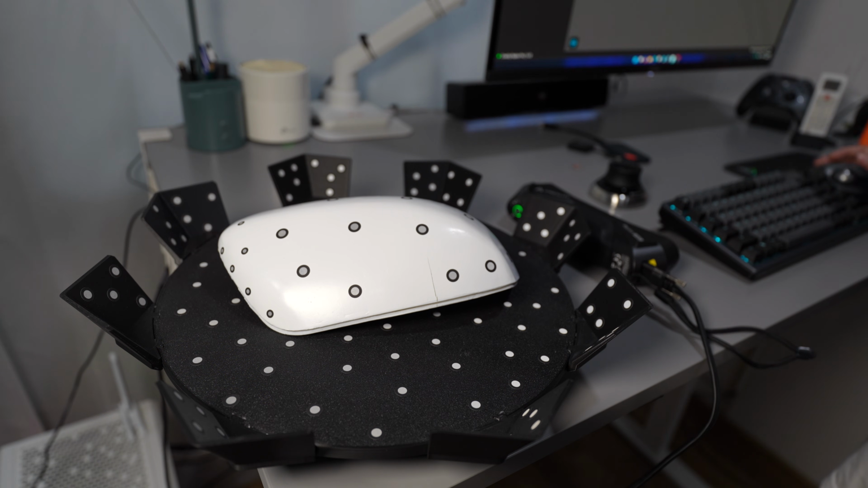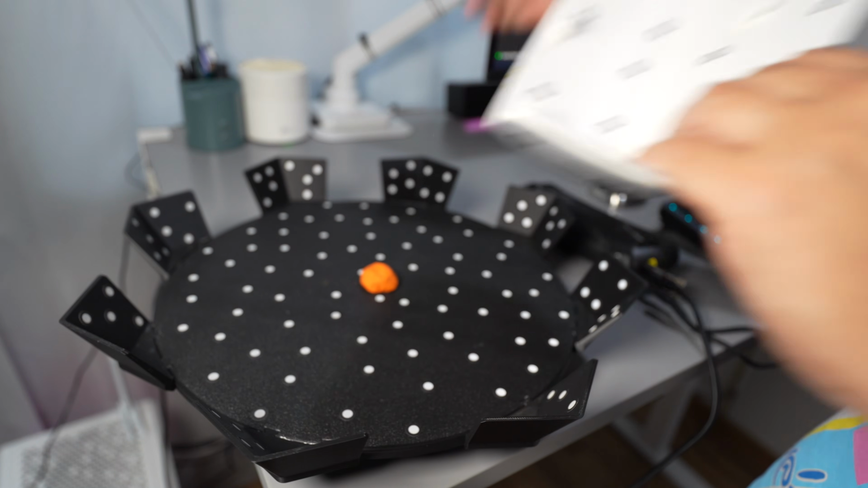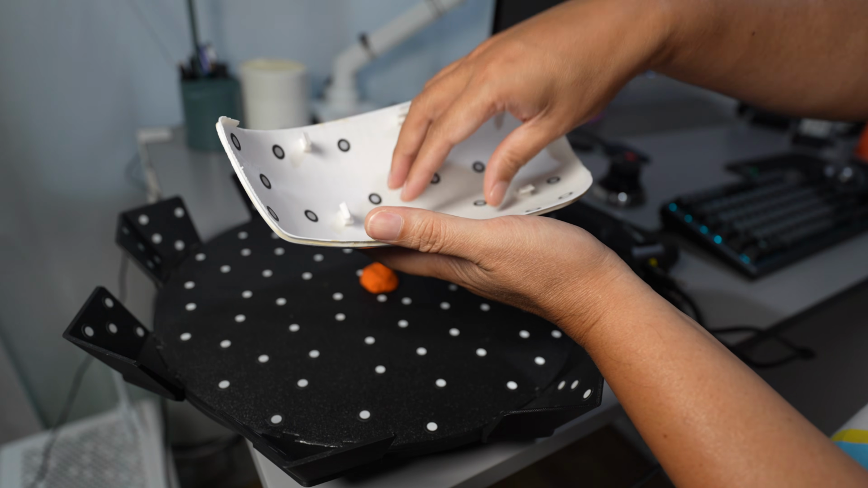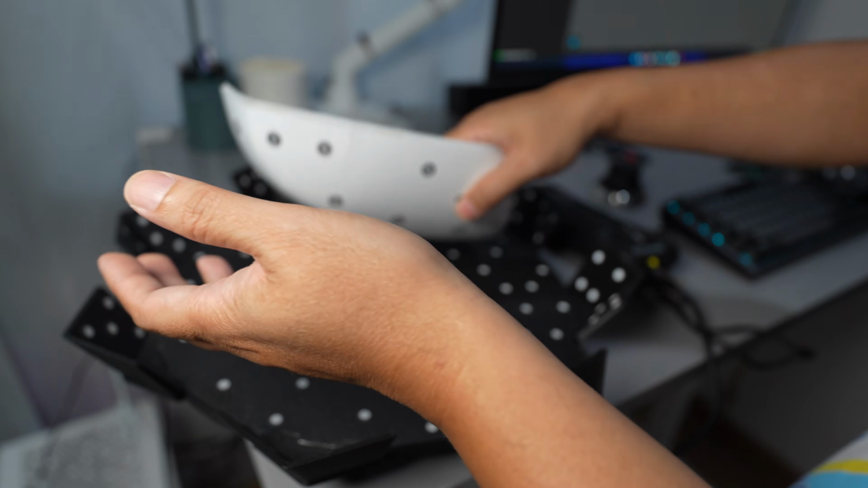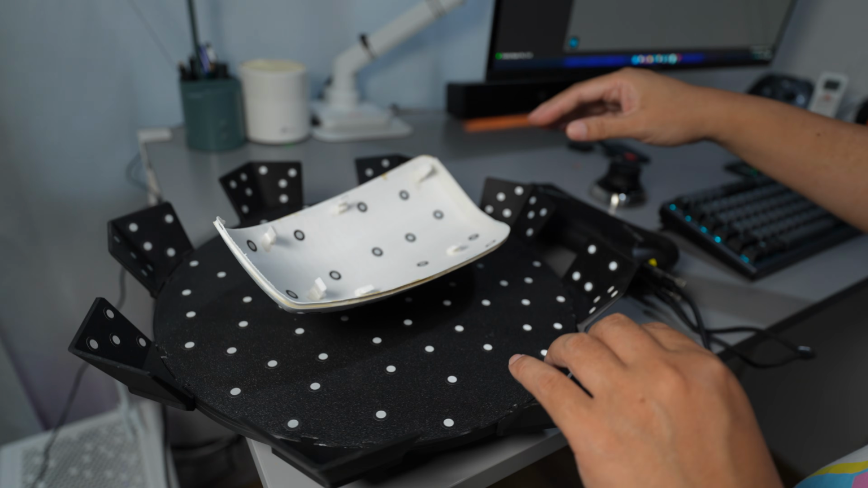I'm going to make a new stand. On the other half, I'm going to use clay to stabilize it, because you have markers on both the object and the turntable, so it cannot move. It has to be very static.